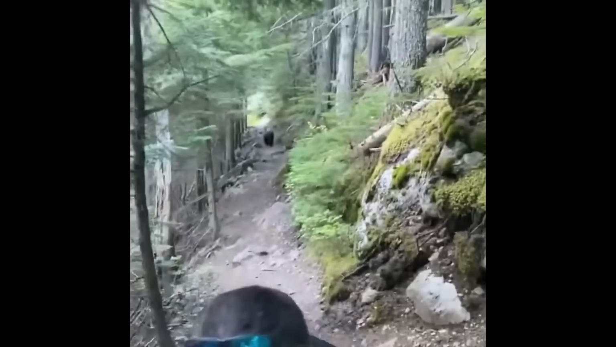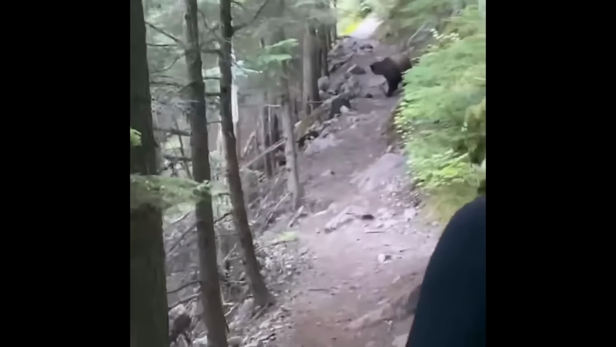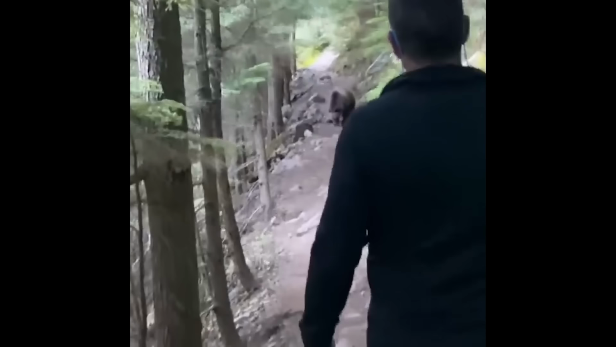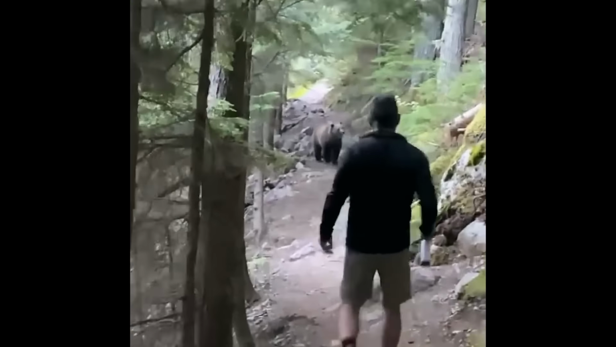At first, they tried backing off, thinking that the bear would go away, but seeing the beast had no intentions of going back, they came up with a plan. One of the men went a little forward towards the bear, shouting at it to get off the hill, and then the man attempted to charge at it, which scared the bear away.